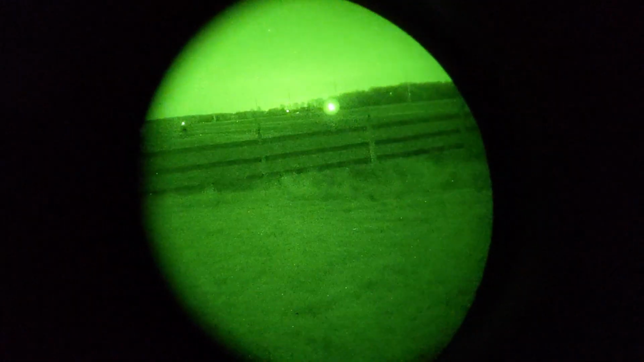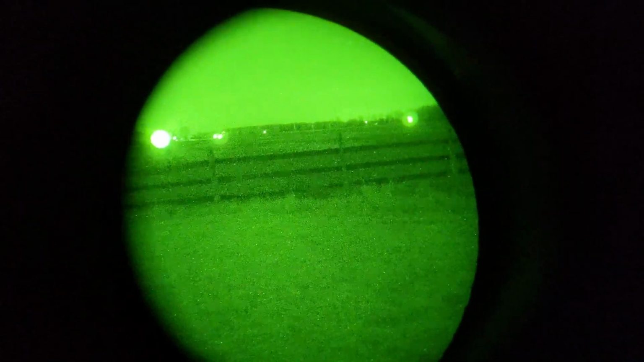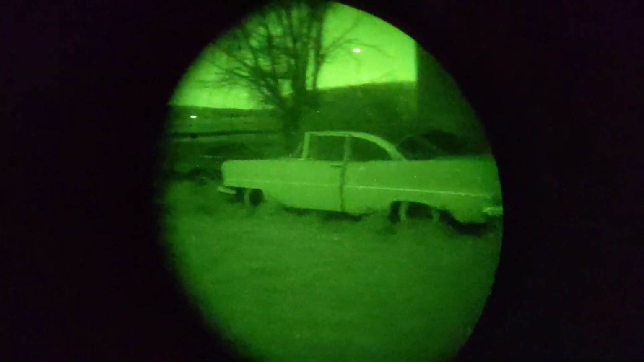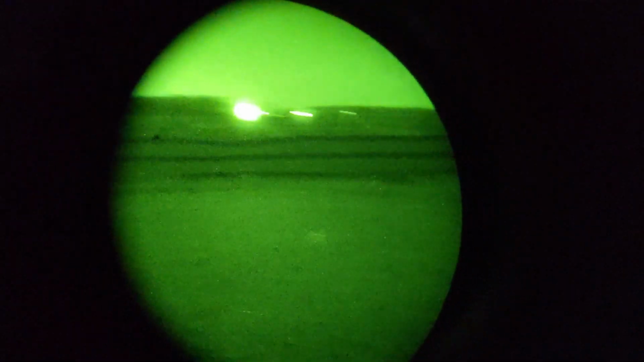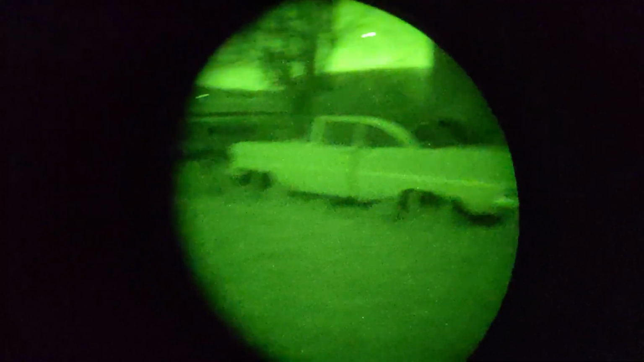And with this, you have adjustable gain. You can turn that up and it gets a little fuzzy. You can turn it down. It's a little darker, but not quite as fuzzy. But we had it somewhere in between, right about there, I think. But yeah, the PVS 14 is pretty awesome. So let's go get our Nerf toy and see how that does.